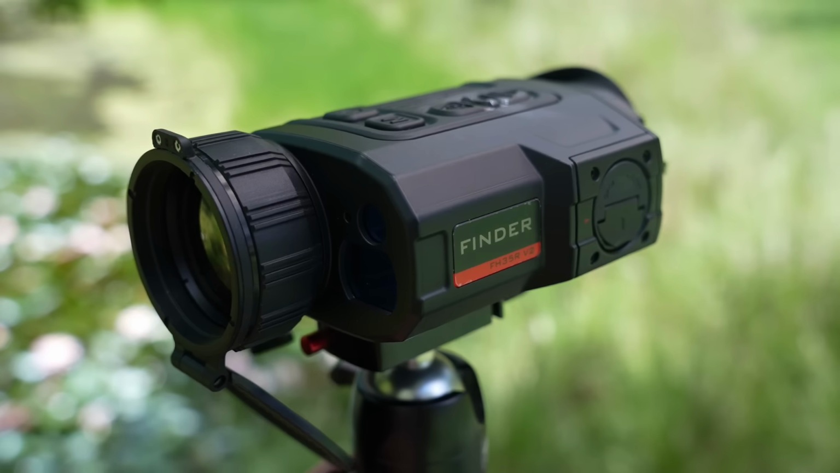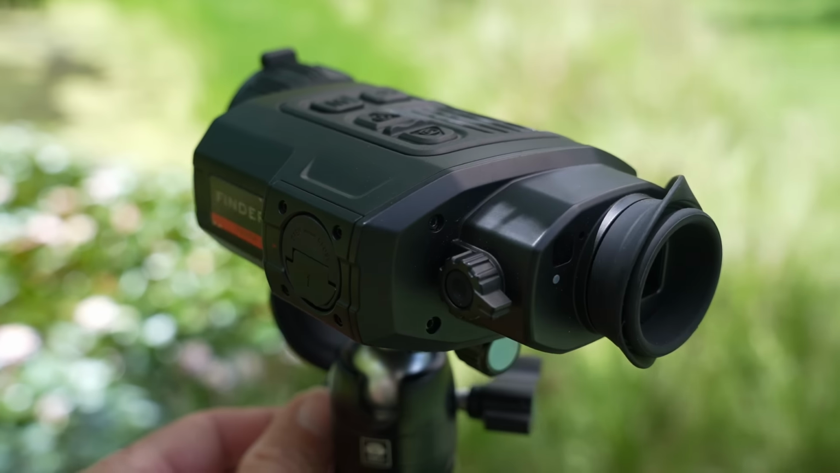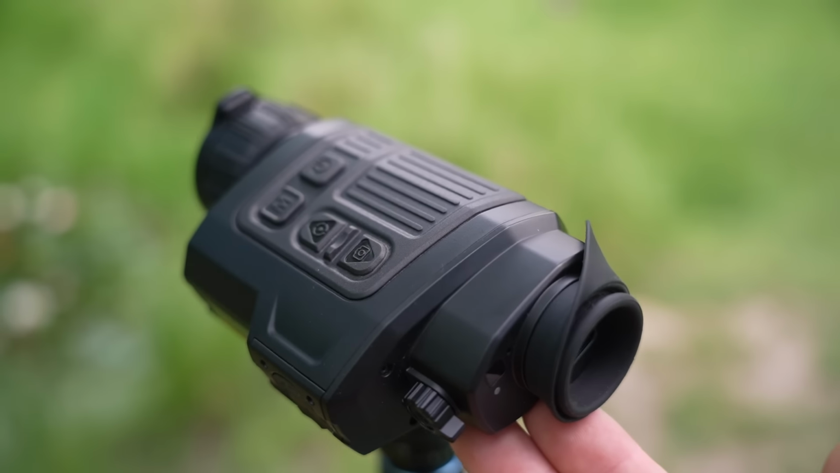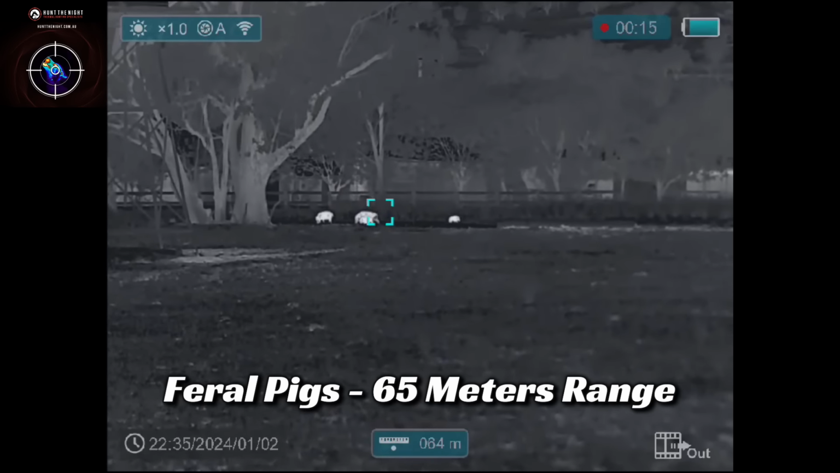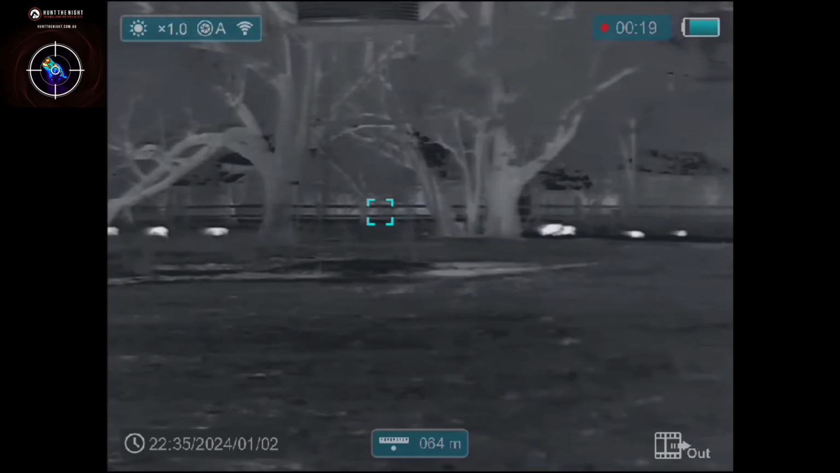The basics of the V2 Finder is very similar to the original, so I won't be doubling up on many features and aspects covered in my original 2022 video. It's probably worth watching that for context after this one to fill in any gaps. I'll put a video link up on the screen. I'll try to cover some comparative thoughts against other thermals within the video too, based on my experience.